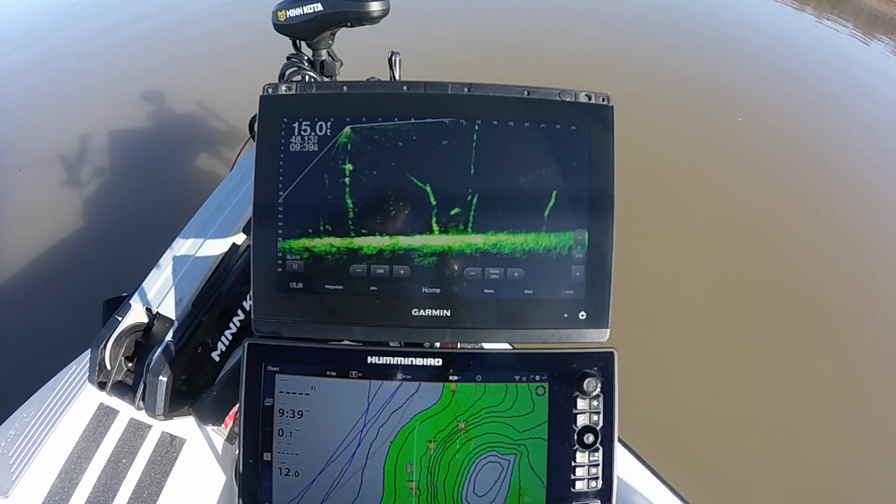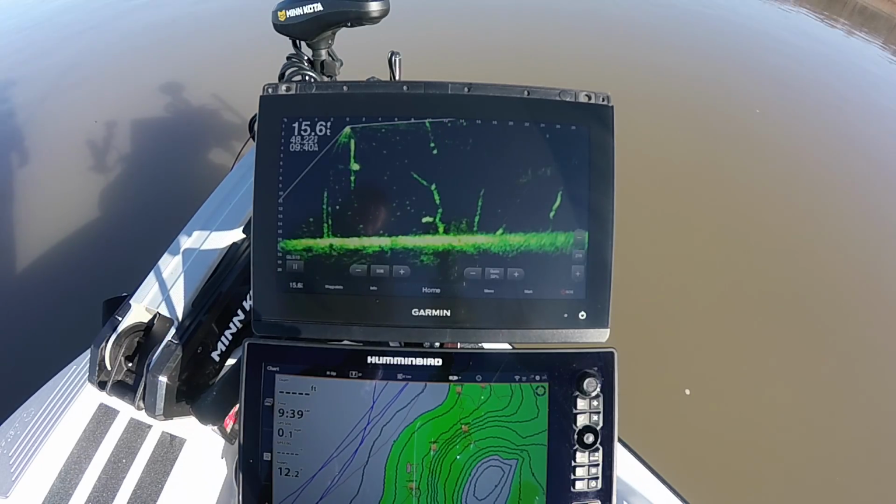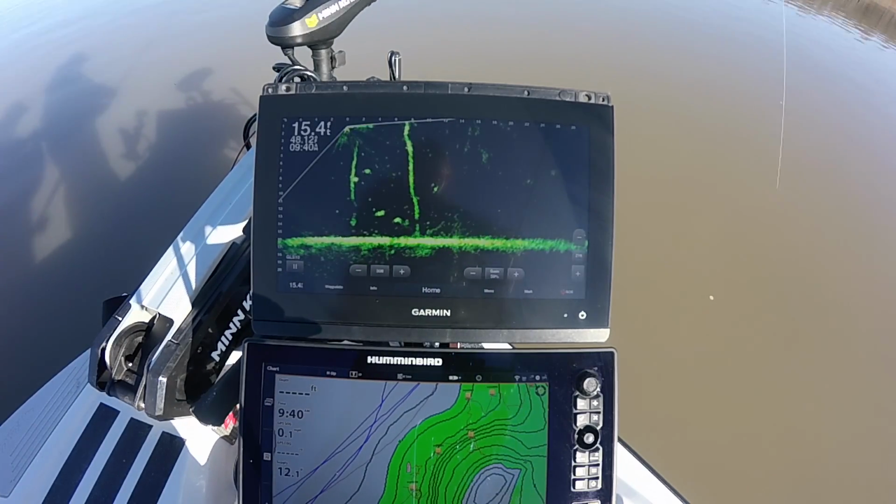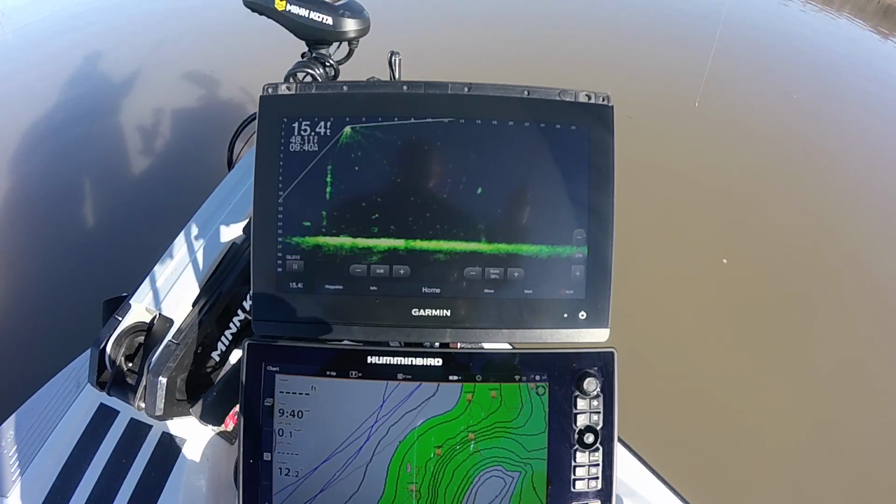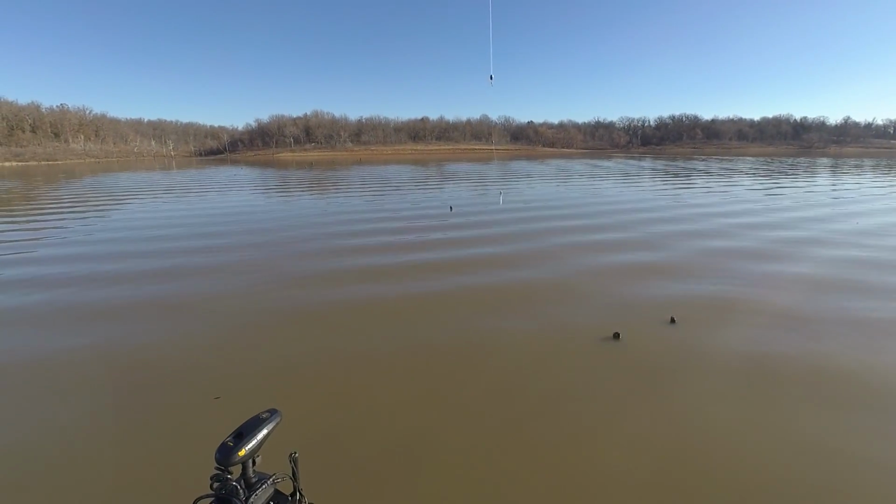So what pound test are we using? This is actually Vicious braid here. It's Vicious. 10-pound high vis, and I've got a 12-pound mono leader.